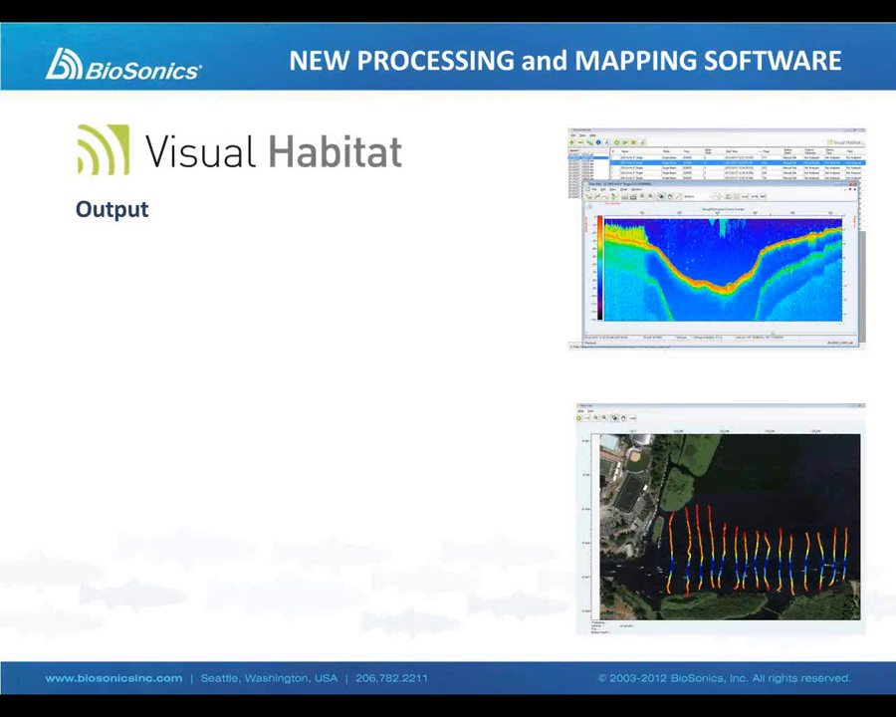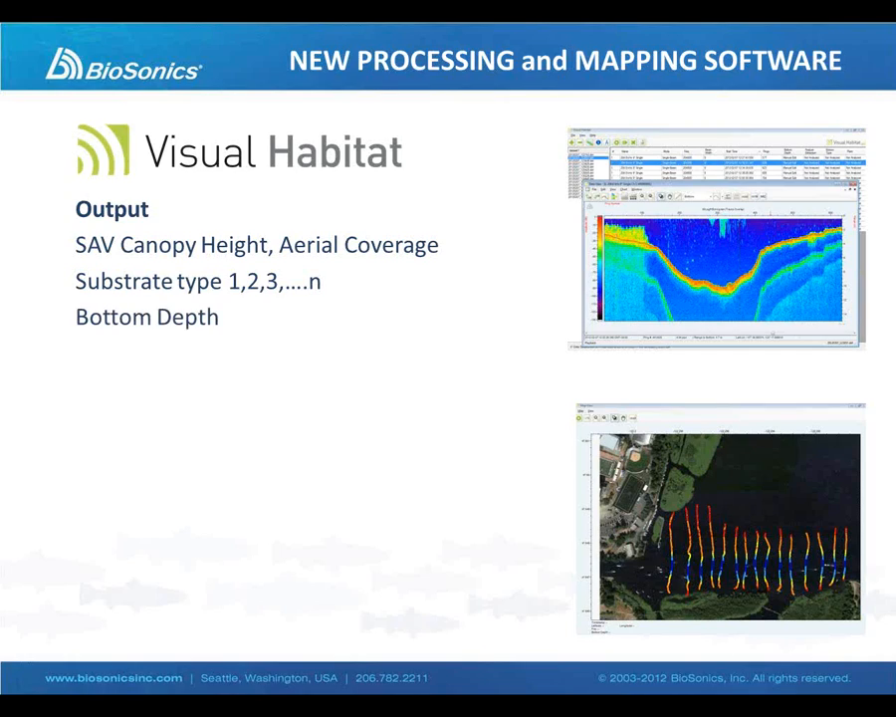And so in tandem with the MX Echosounder, we developed new processing software called Visual Habitat. And it generates data for, as I've said, SAV, canopy height, and percent coverage. It will provide substrate classification information and bathymetry. All the data is geo-referenced, so every ping or every ping cycle has a corresponding latitude and longitude.